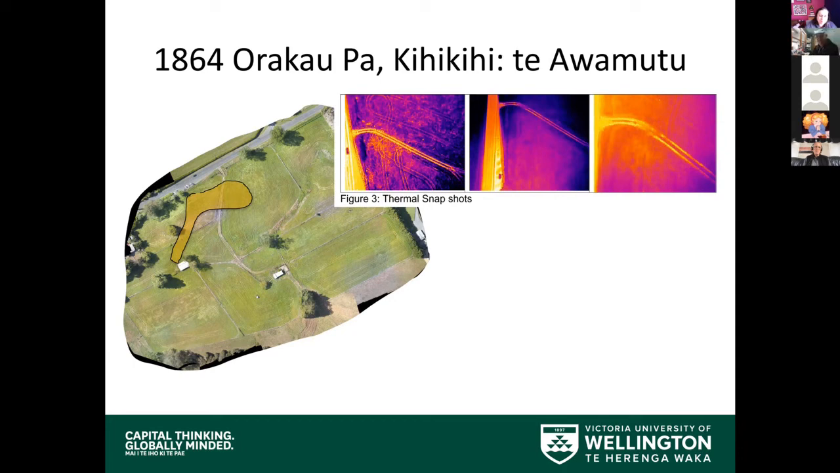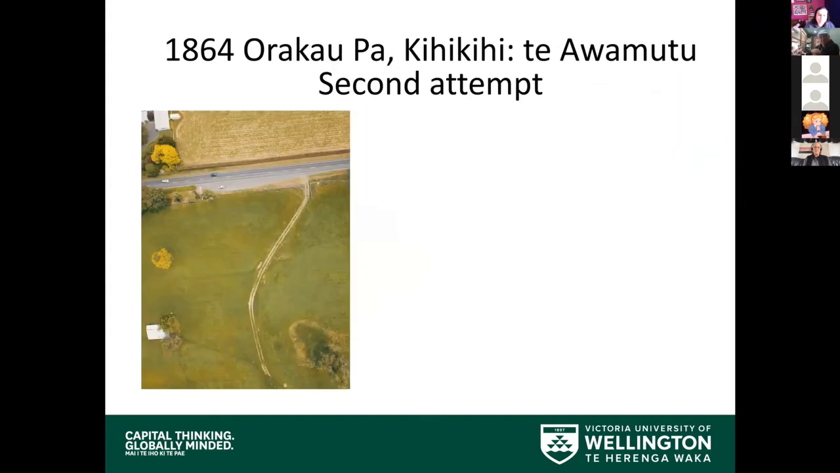But what we really noticed and picked up later on was that the grass in this area was much longer, and we thought that might be why we didn't pick up any temperature differences on the ground. And so we waited till the grass had been harvested, and we had a second go at trying to find where that Orakau Pa might be on this site. Again, the same site, this time with the grass cut, and our second attempt.